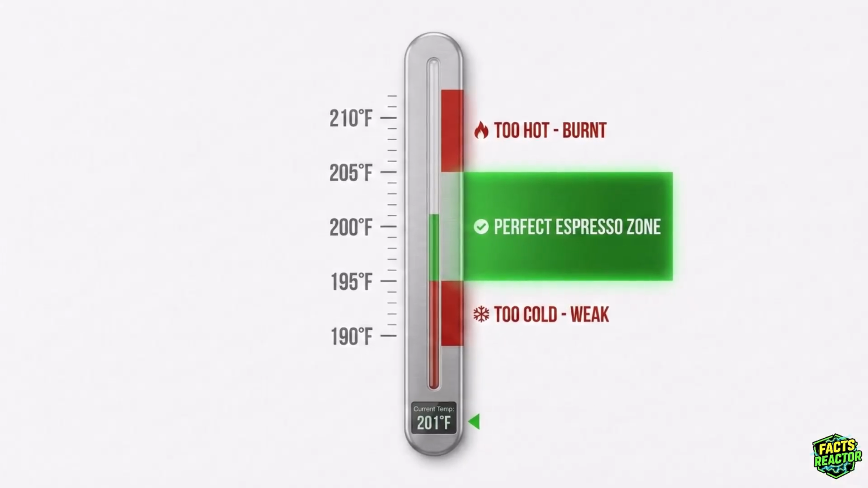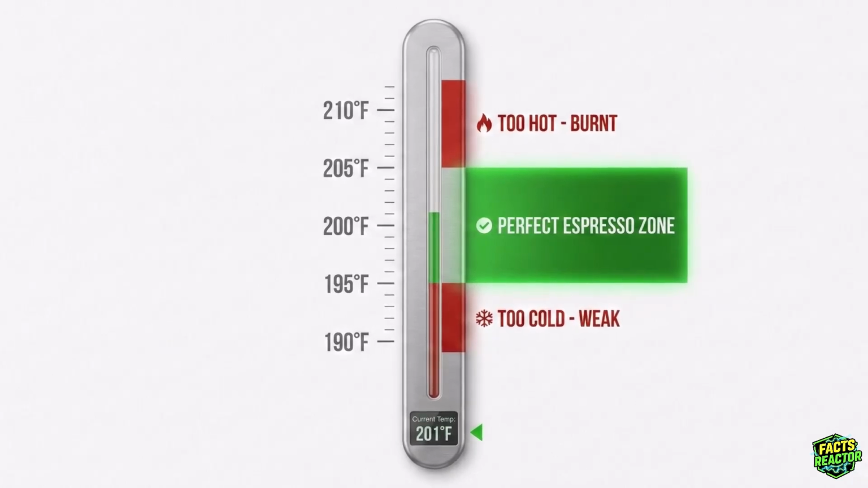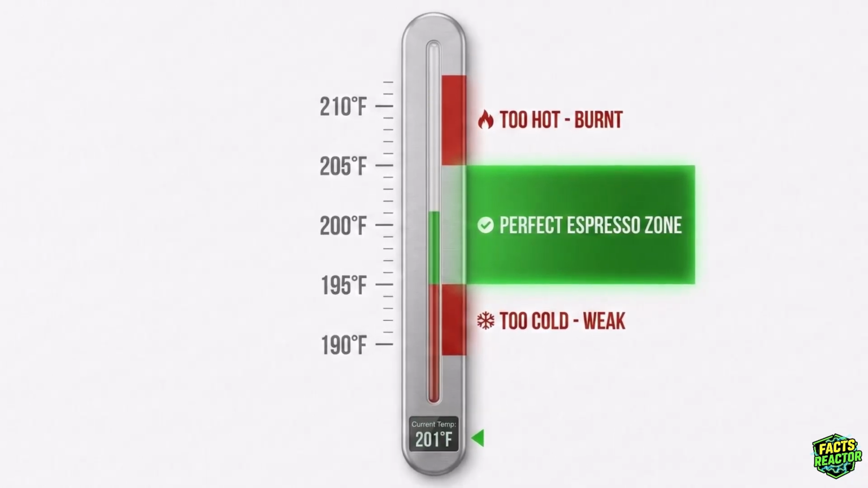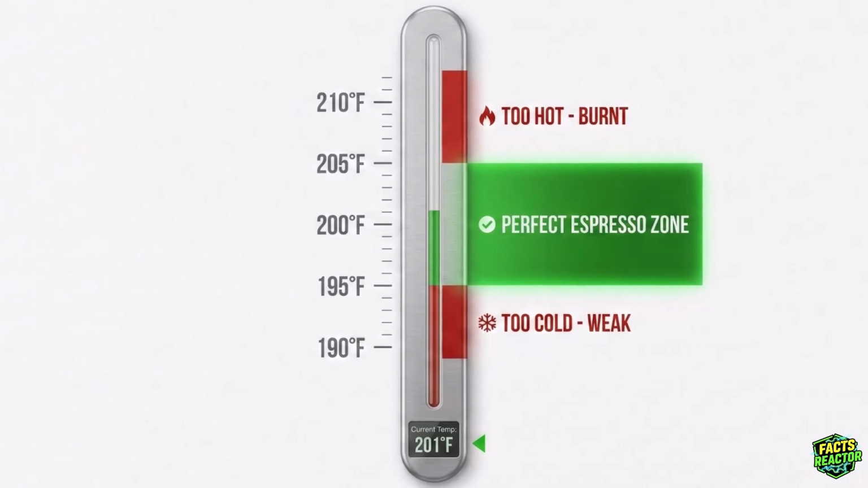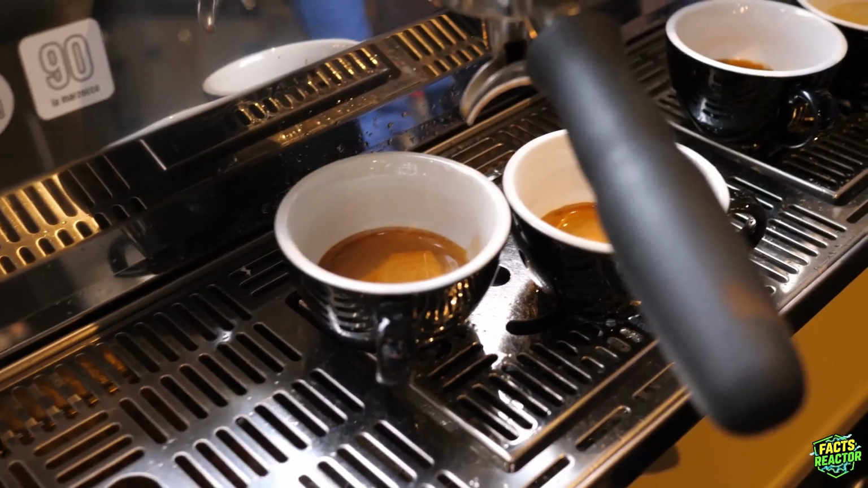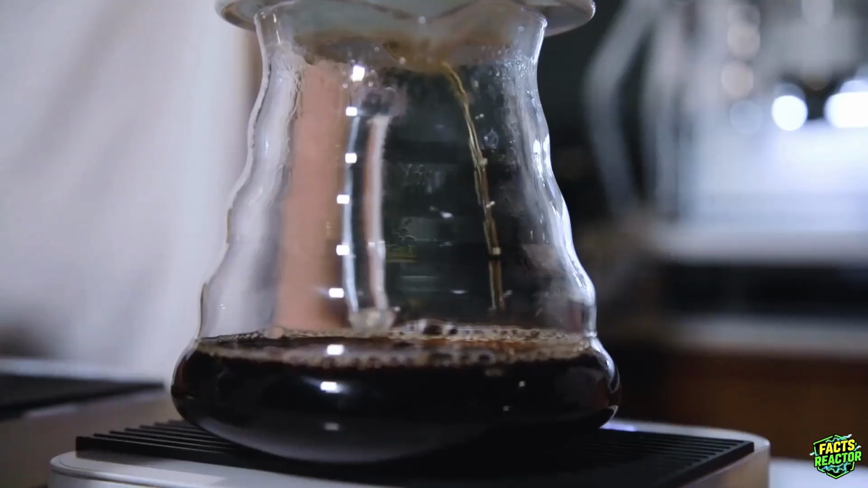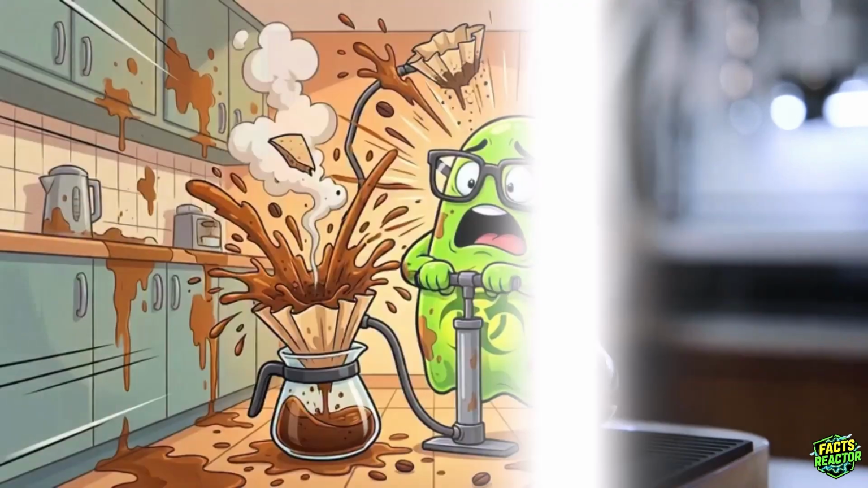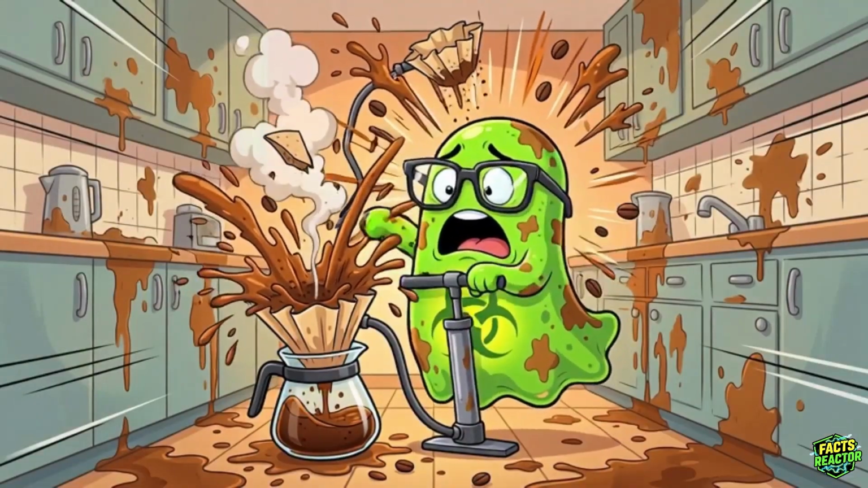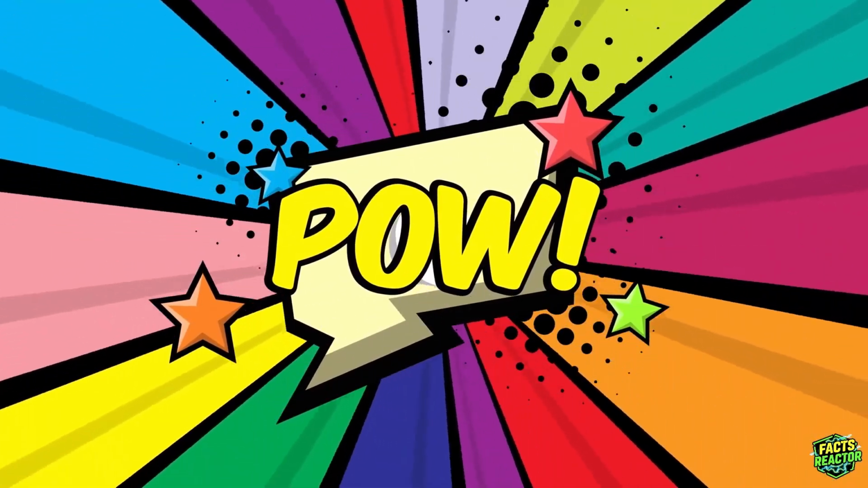There's a 10-degree window where espresso is perfect. Too hot, you burn the delicate compounds and taste bitterness. Too cold, not enough pressure extraction, weak and watery. Professional baristas live in that 10-degree window. It's the difference between a $7 espresso that's worth it and burnt garbage. So I just need 9 bars, right? How hard can it be? Yeah, leave it to the $3,000 machines.